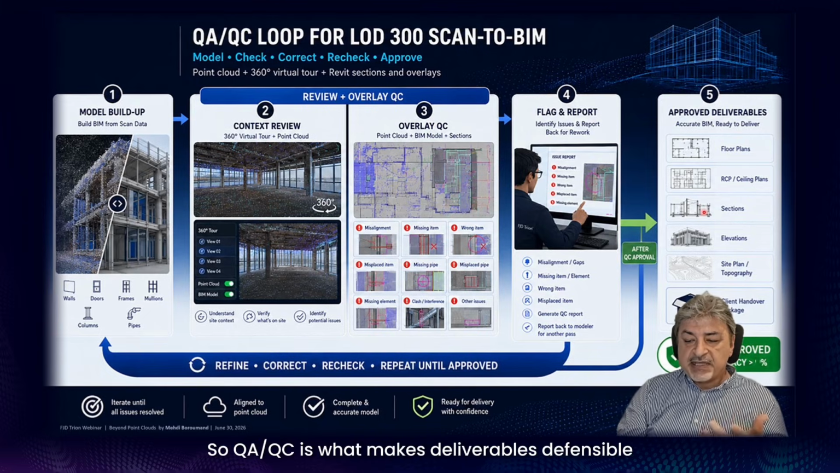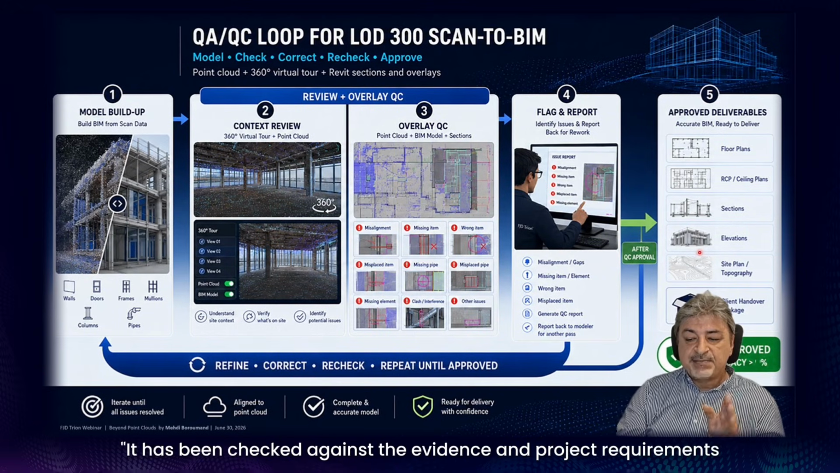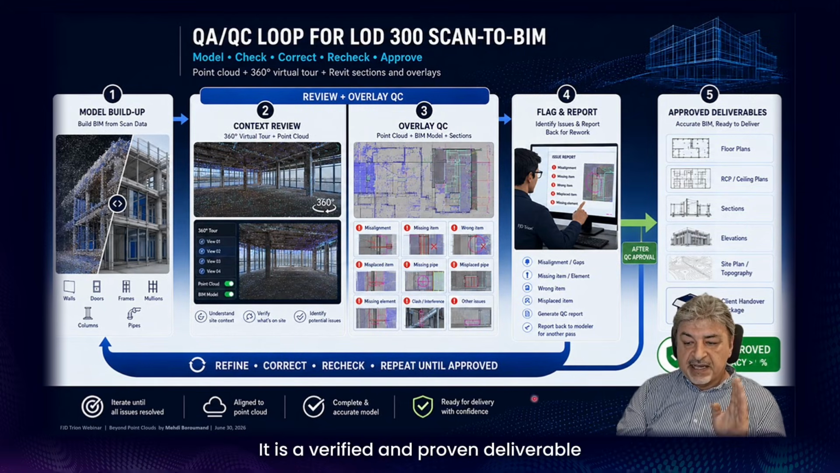So QA/QC is what makes the deliverables defensible. It helps move from "it looks right" to "it has been checked against the evidence and project requirements." It's verified, and it's a proven deliverable.